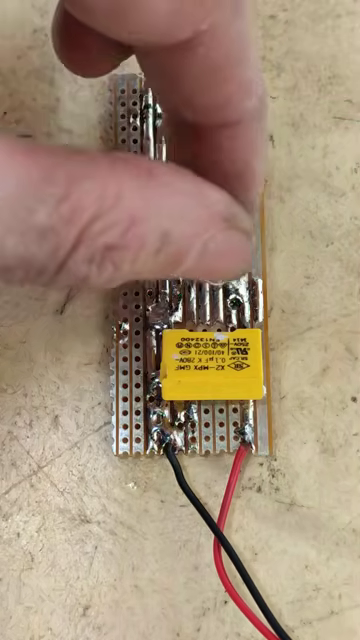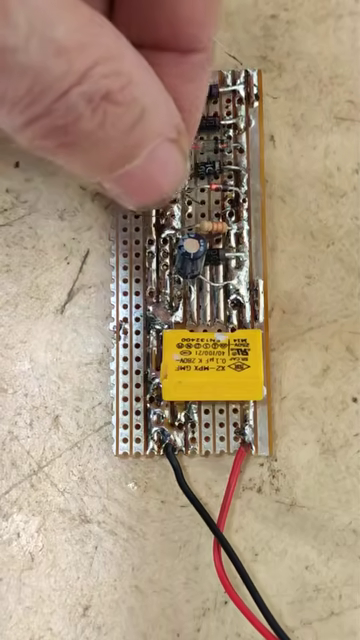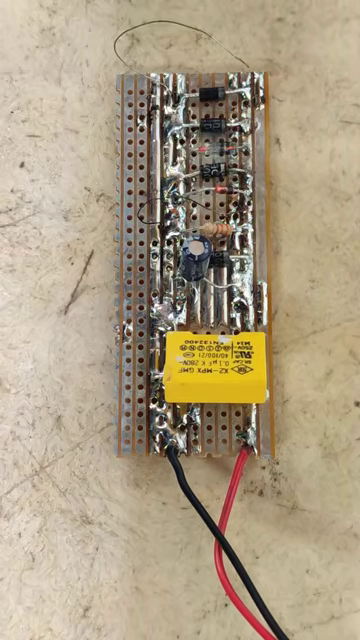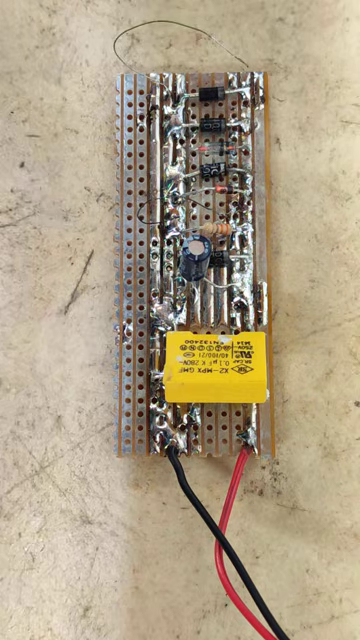All right, and I can see it's already, let's see. Okay, watch it now. It's already 59 something degrees. Okay, you can actually see it. You can see the spot where the short is.